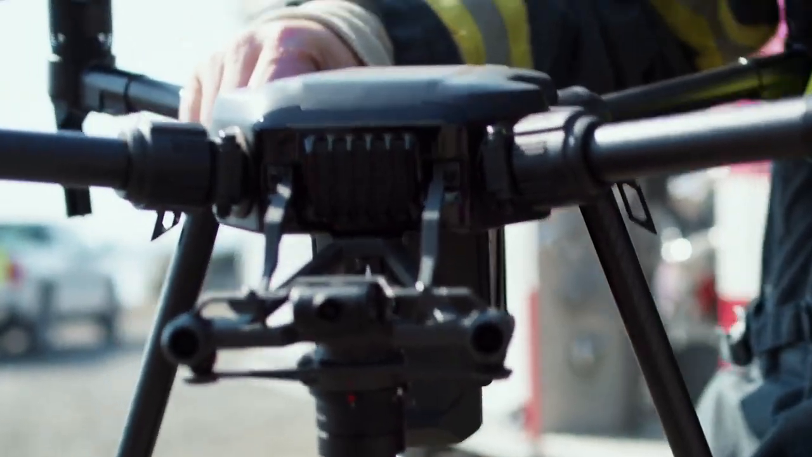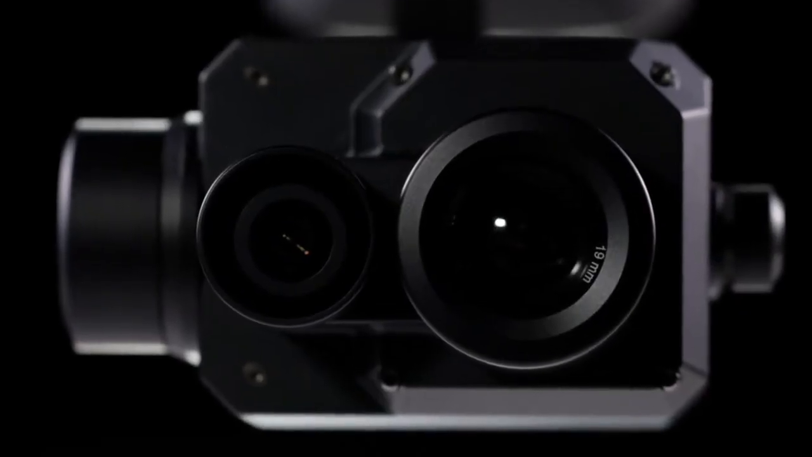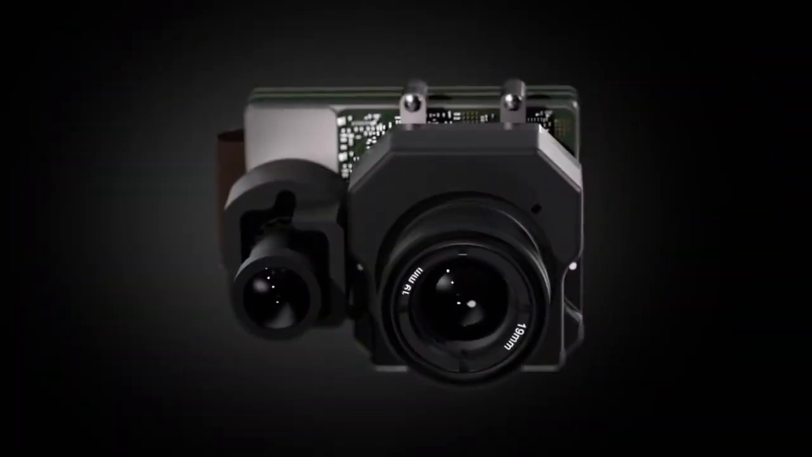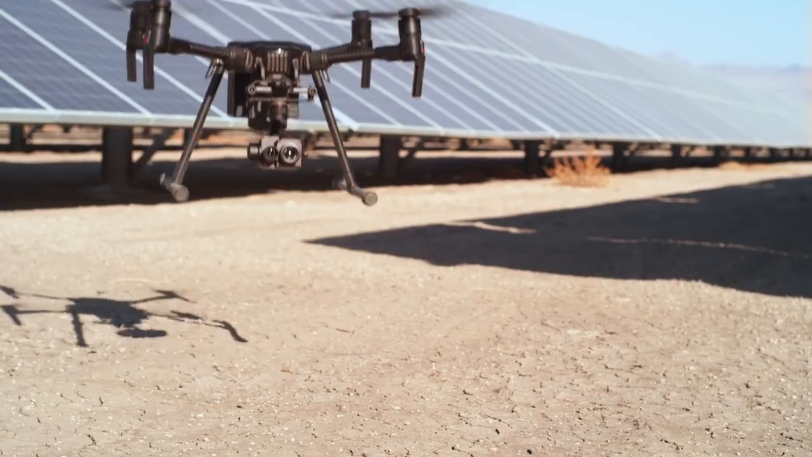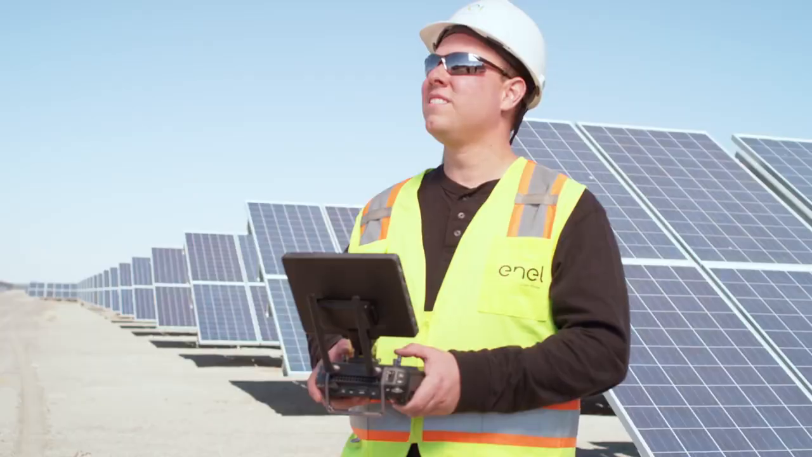To enhance the capabilities of these new pilots, DJI and FLIR are back again to bring you the Zenmuse XT2, the ultimate thermal imaging solution that packs twice the power through a dual sensor configuration, pairing a radiometric thermal sensor with a 4K visual camera. The XT2's dual sensor setup lets pilots do more in less time, collecting easily comparable visual and thermal data in